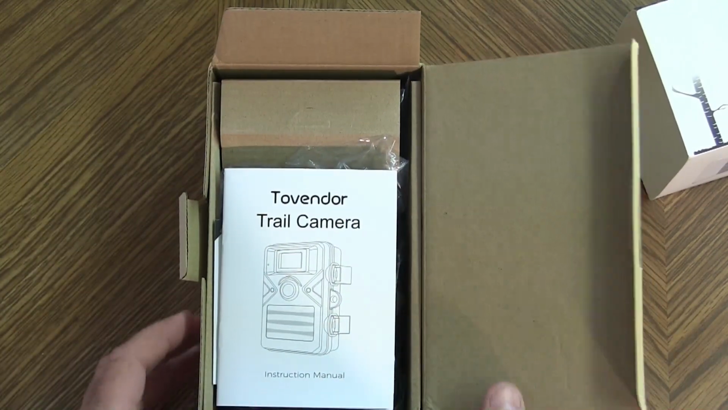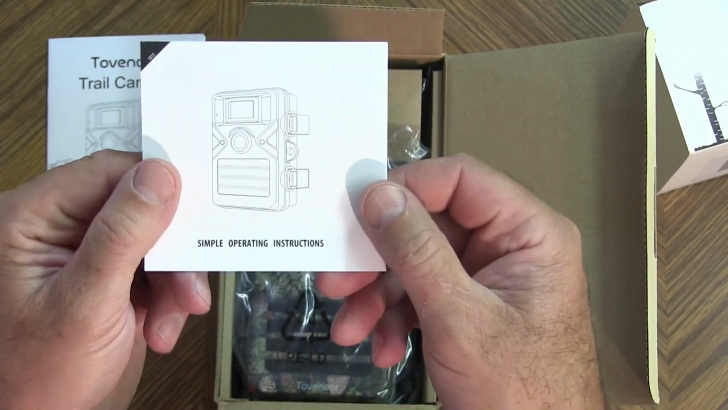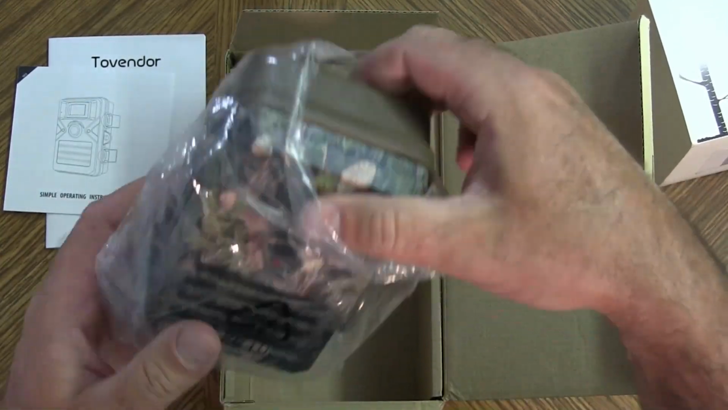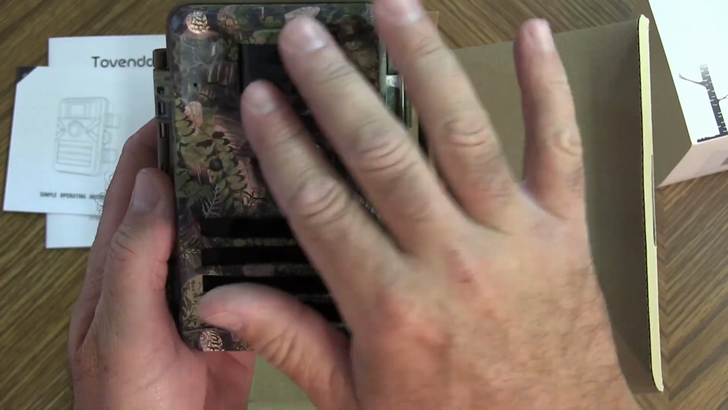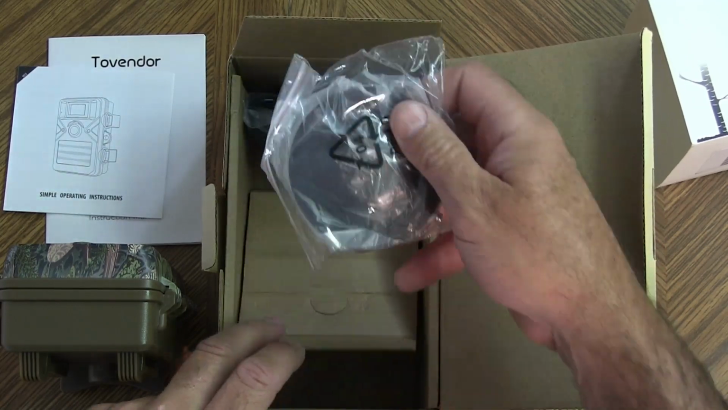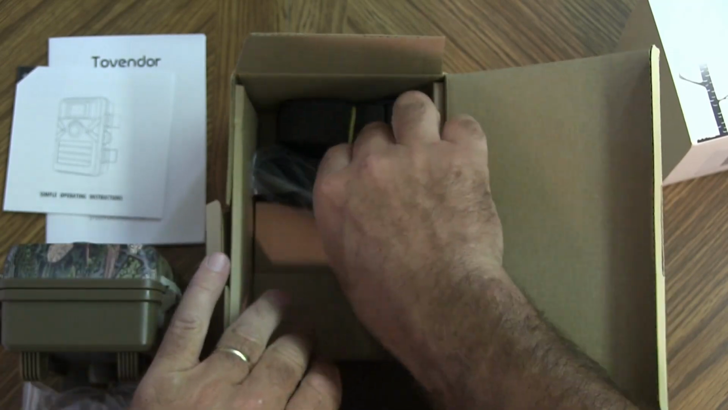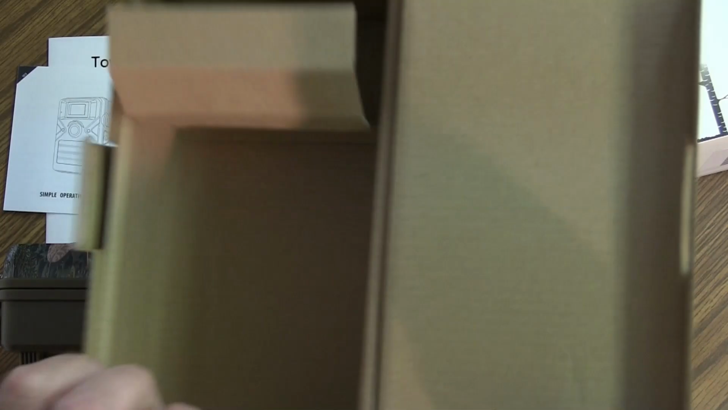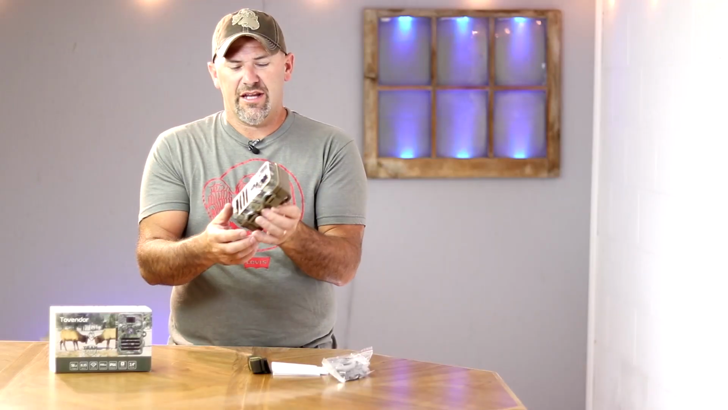Inside the box we have our owner's manual, simple operating instructions, then we have our actual trail camera. Don't forget to remove all the protective coatings over all the lenses. Over here we have an optional wall mount, USB cable, and a tree strap.